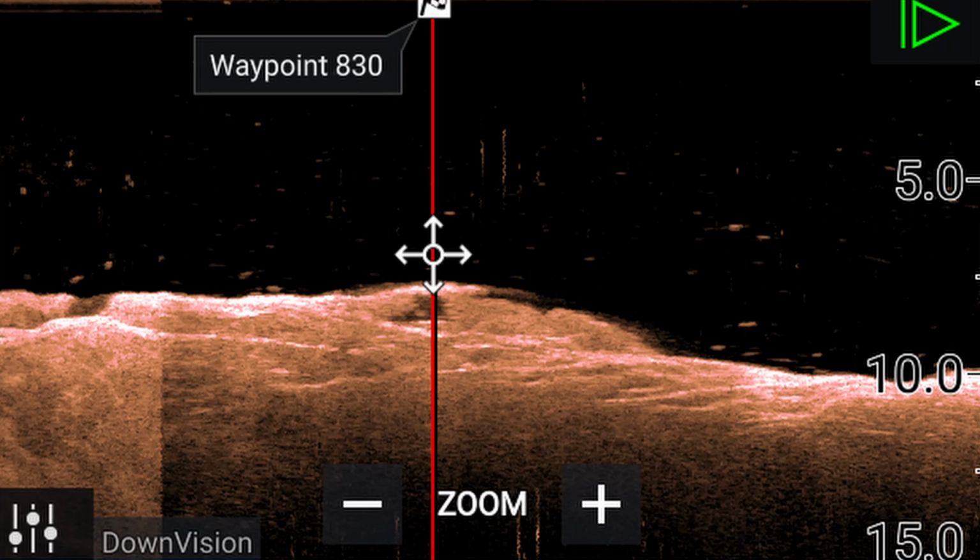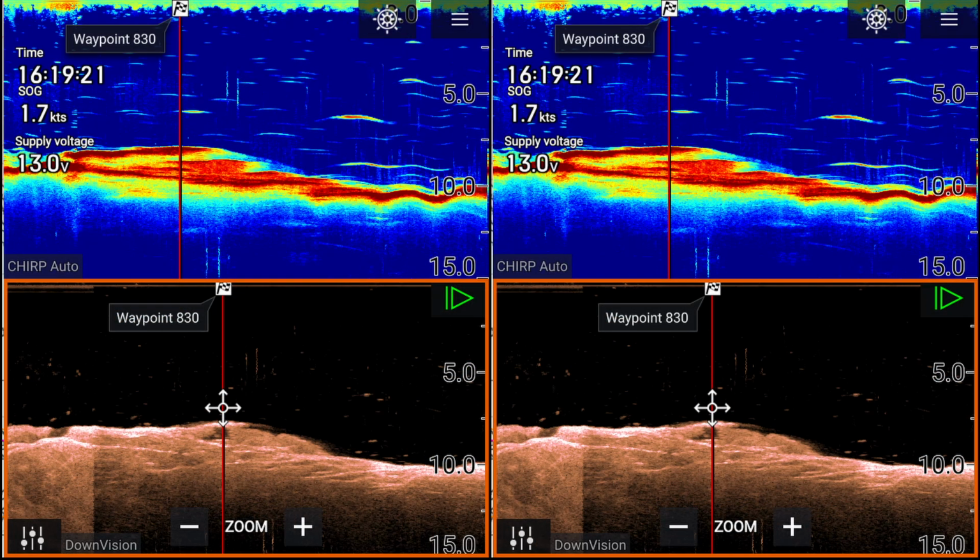This is the same structure, this time shown using the down vision elements of the Raymarine Axiom Pro sounder. This makes things a little bit clearer, as you can now see the change in shade of the various levels of the structure. Even small details that you can't see at all with a 2D sounder become visible. I'll put both images up for a few seconds so that you can compare the two. Pause the video if you want a longer look.